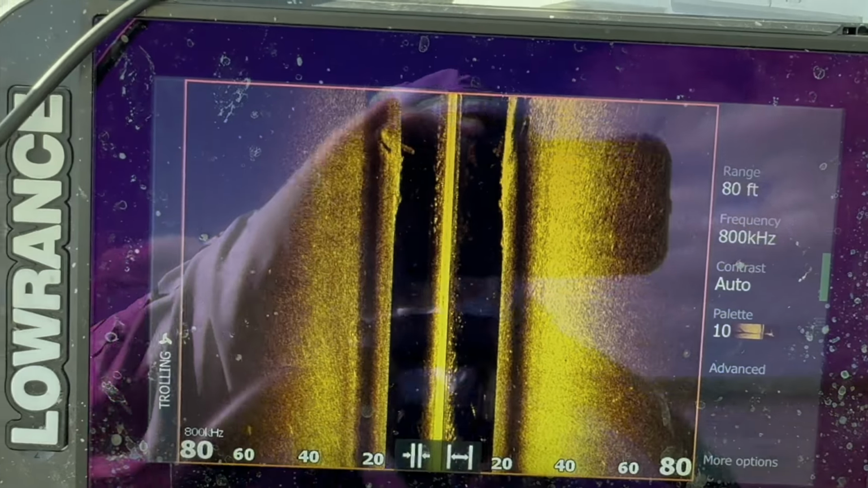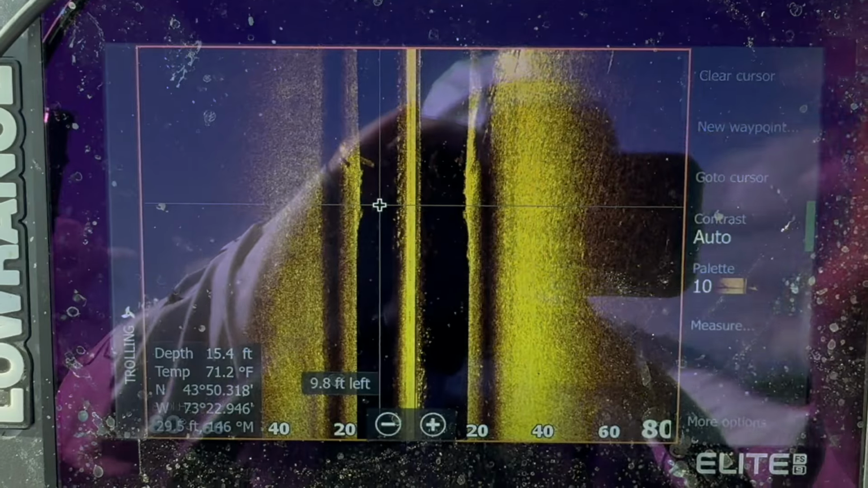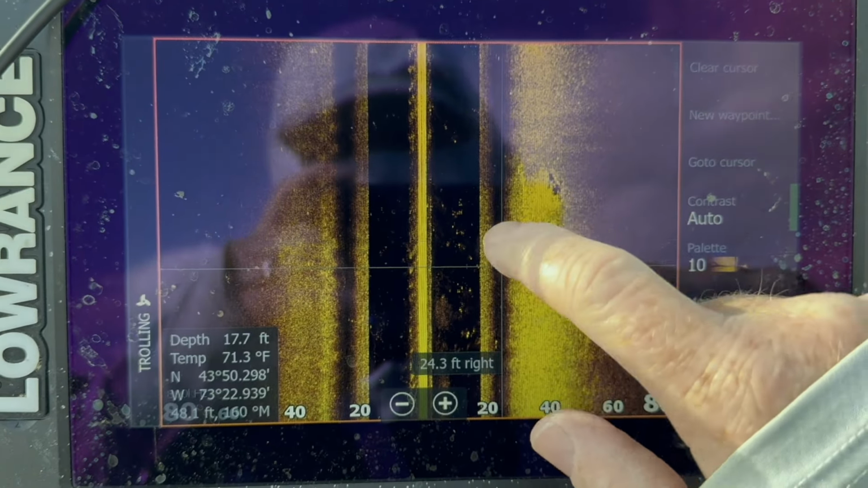So if you don't have LiveScope, what you're going to do is get yourself in about 13 feet of water, and with side imaging you just cruise along and you look for logs, preferably standing timber, so any type of stick sticking up in the air, maybe a couple of sticks sticking up like that, straight up into the water, vertical timber. And so when you find that, you can scroll over, set a waypoint on it, and then turn around and go back to your waypoint and fish it.